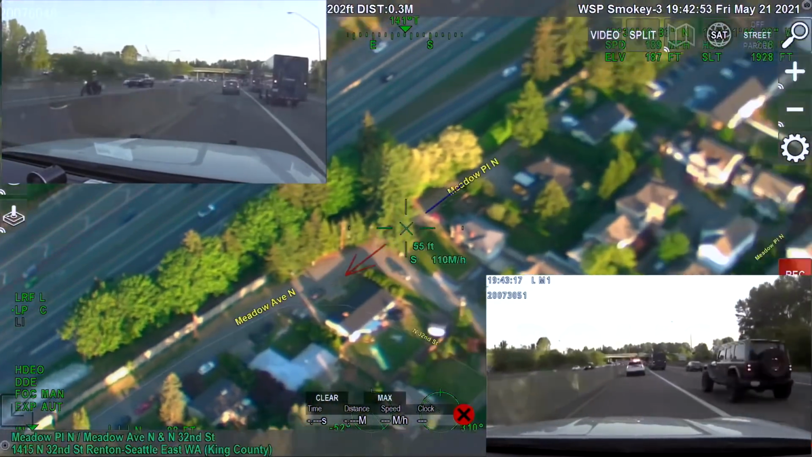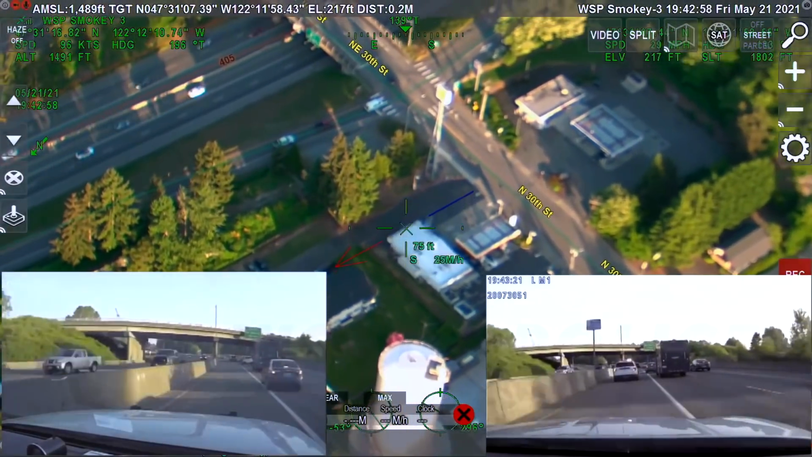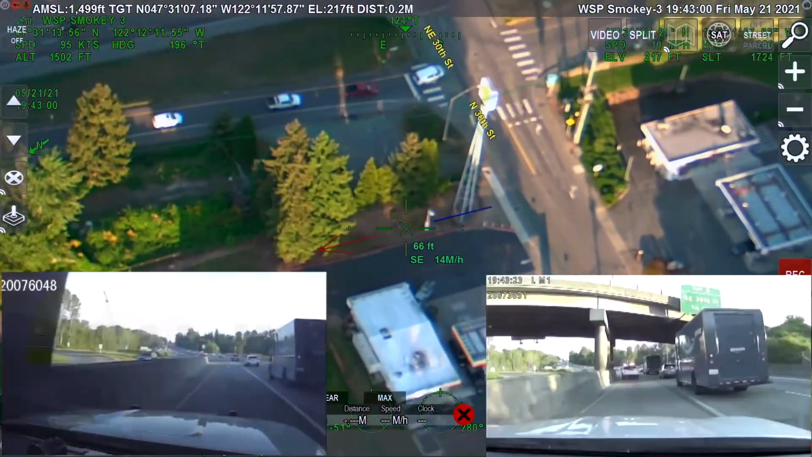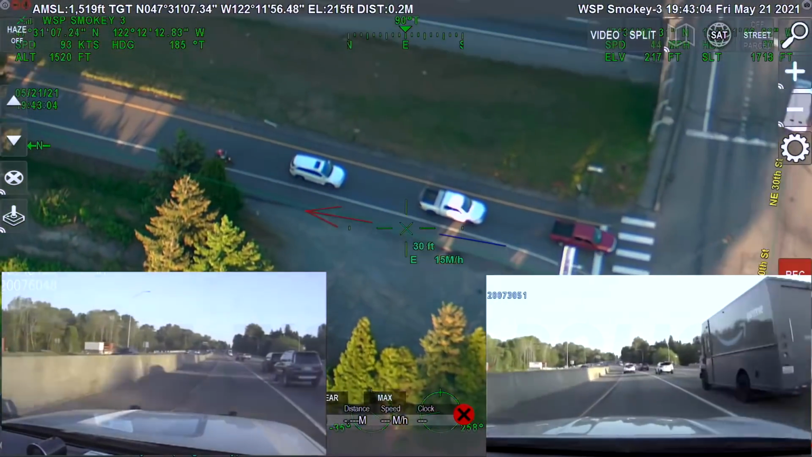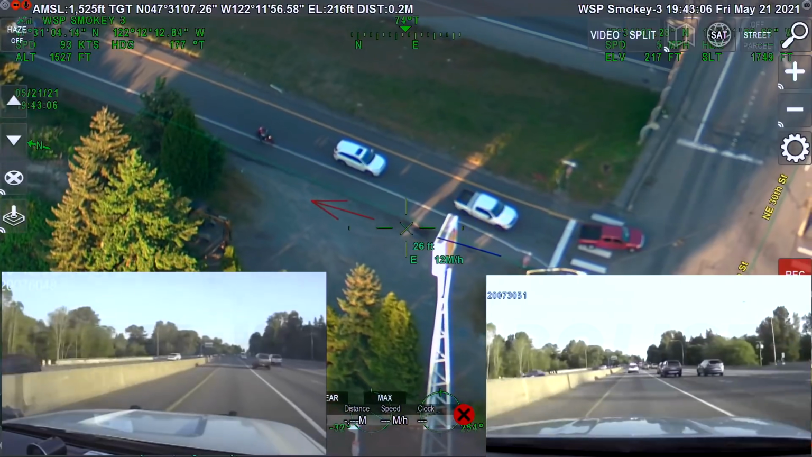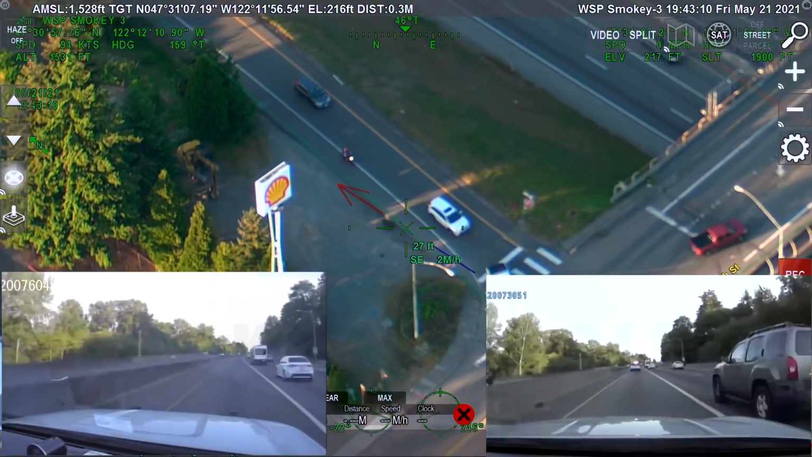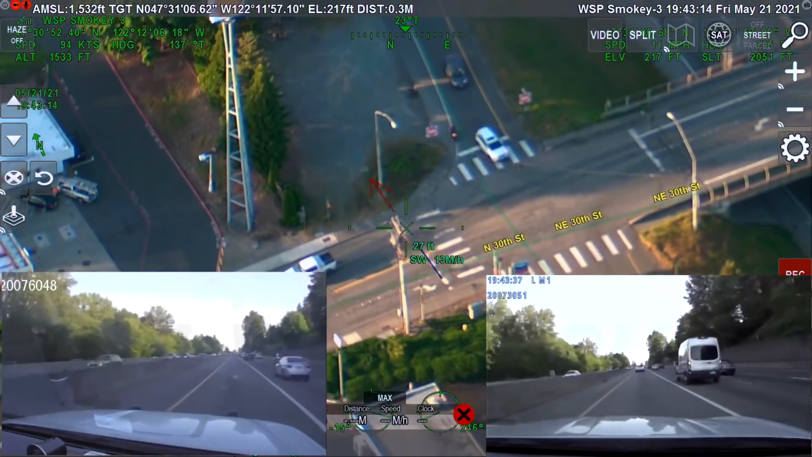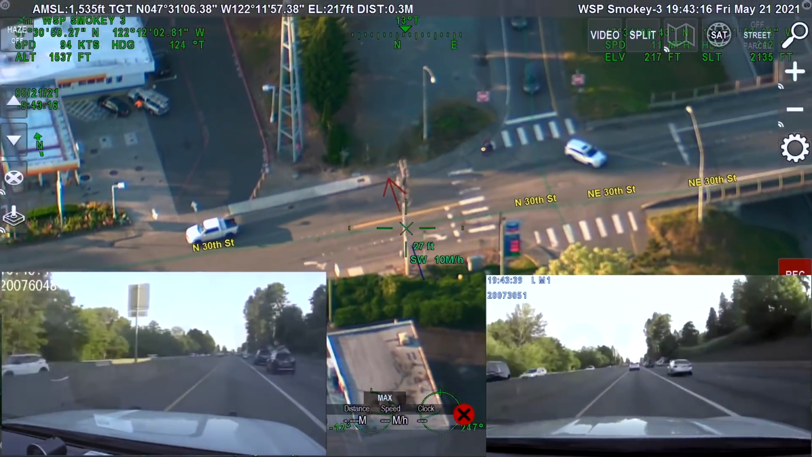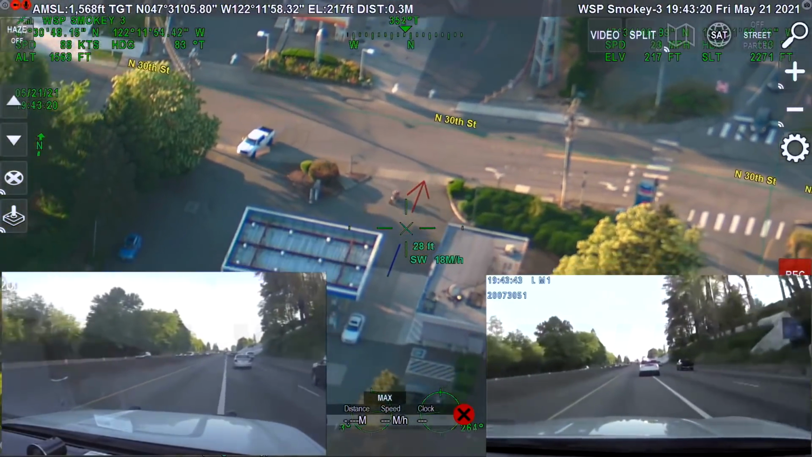Looks like we're going to be cycling here to 30th Street. 694 and 737 approaching. Making a right turn on the North 30th Street. 694.